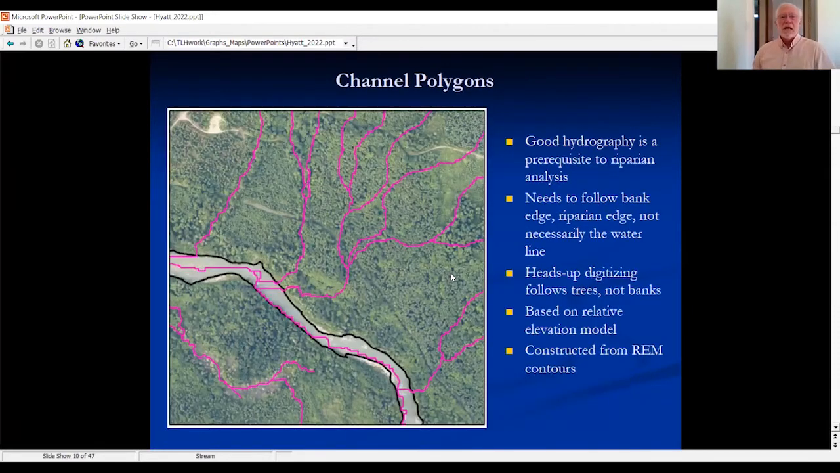To do riparian analysis, you also need channel polygons, which are also difficult to do, but LiDAR really helps a lot with this. Again, there's no point in trying to analyze riparian zones if you don't really know where the edge of it is. So using digital elevation models instead of heads-up digitizing, using what's called a relative elevation model to delineate some of these areas.